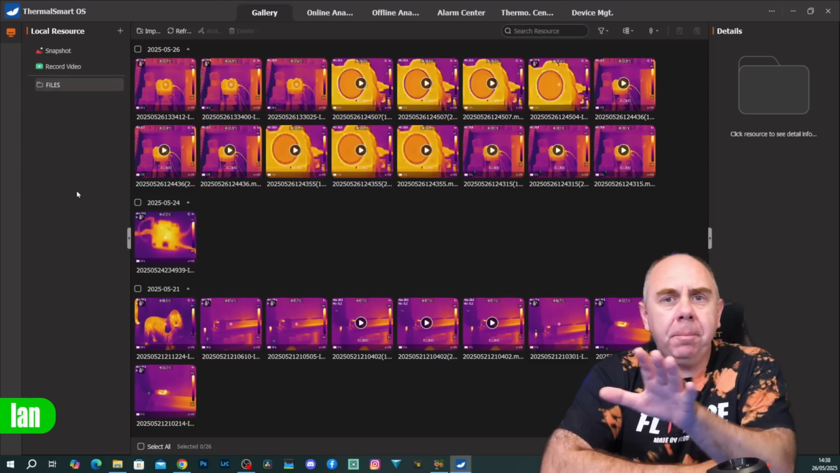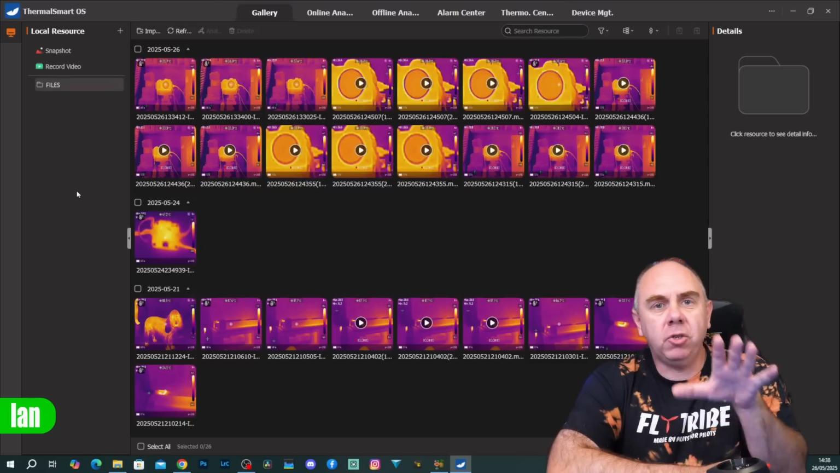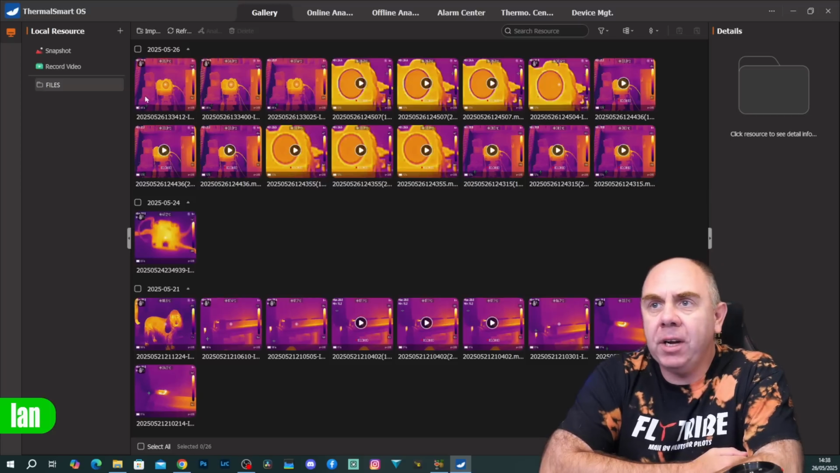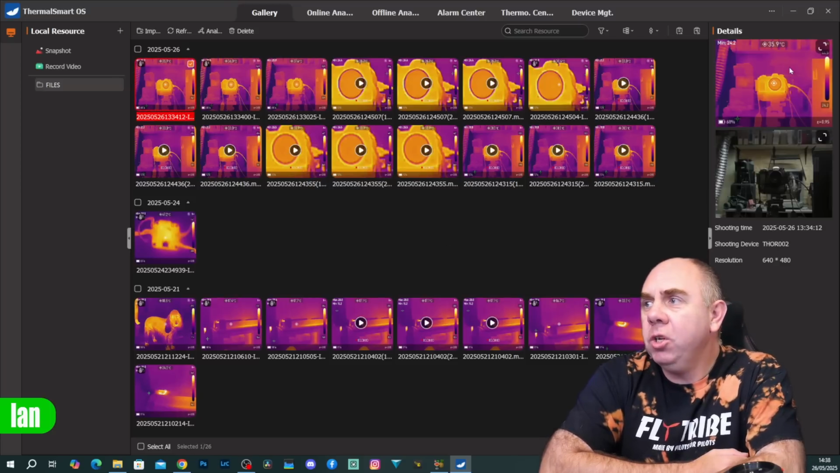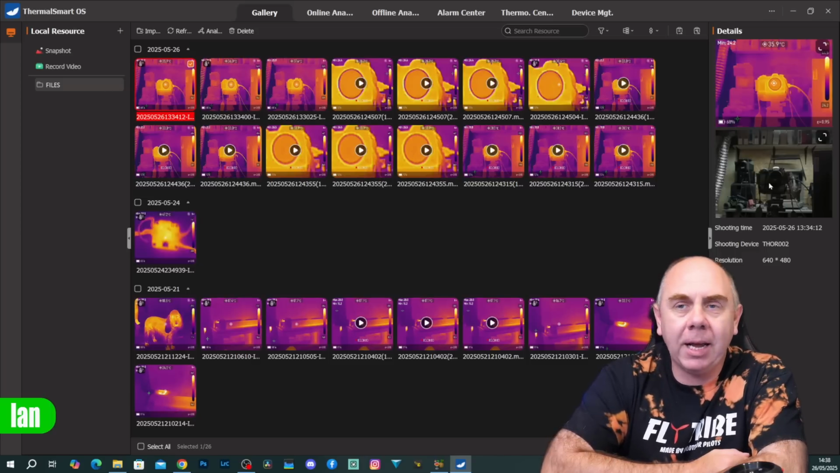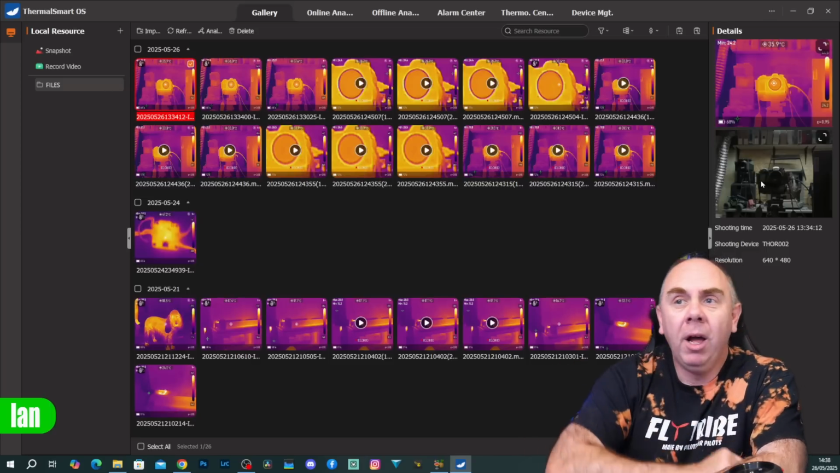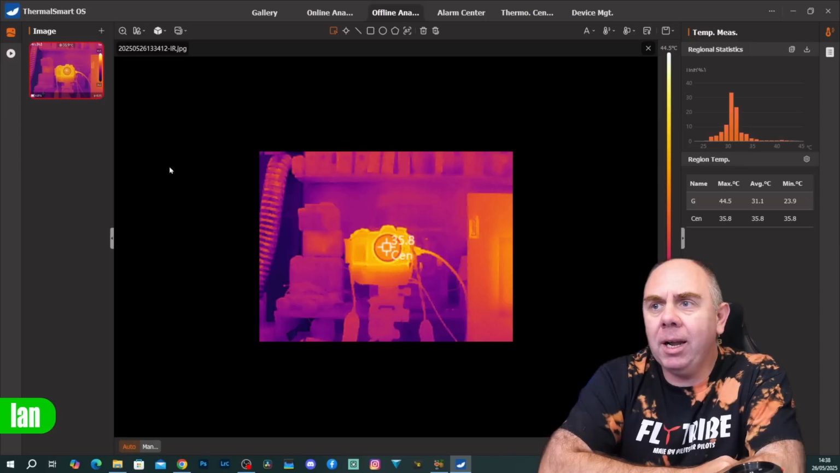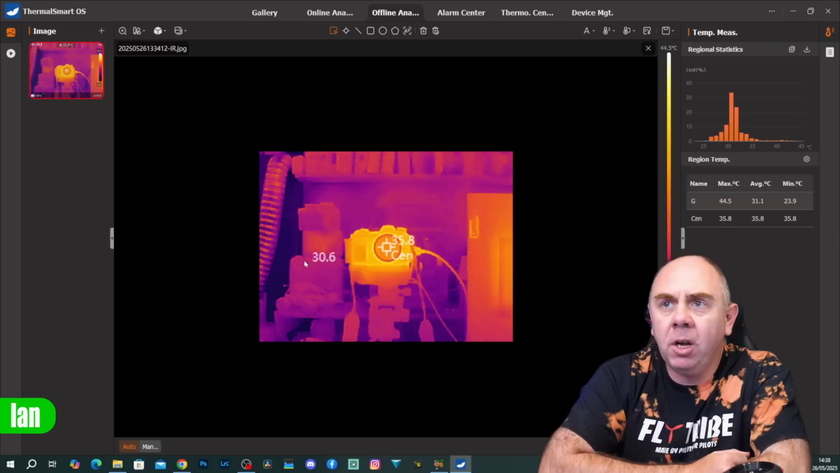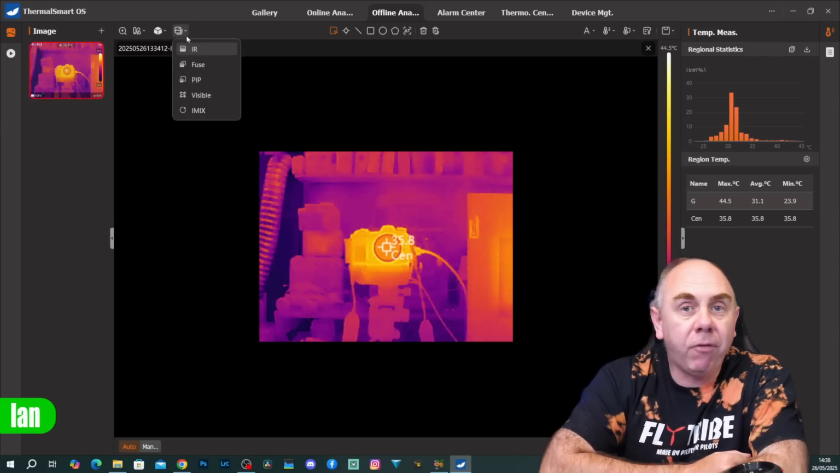For instance, here is a bunch of videos and stills that I have taken directly on board the Thor when it wasn't connected to my PC. If I just highlight over this image here, you can see this has both the thermal image as well as the visible light camera image. It actually takes both as part of it. If we double click it to go into the analysis, you can see as I move my mouse around, it is showing the different temperature points available within the image itself. But we can even take things a step further than this. We can go in and take a look at the different camera options.